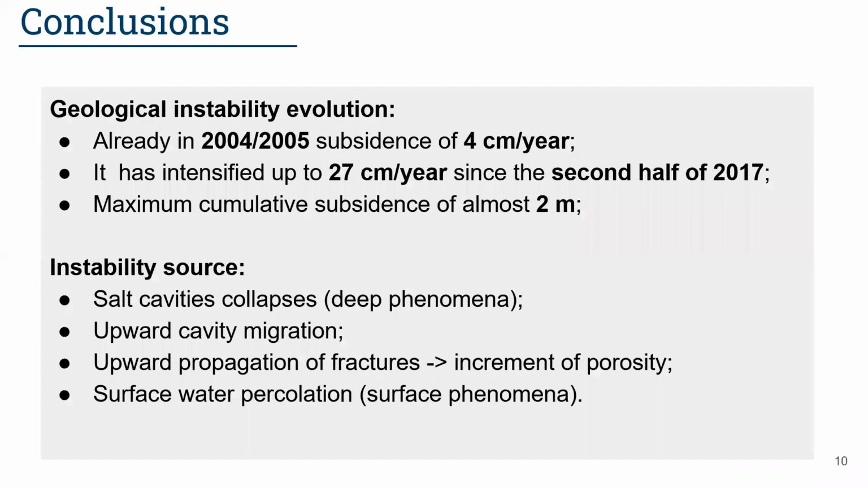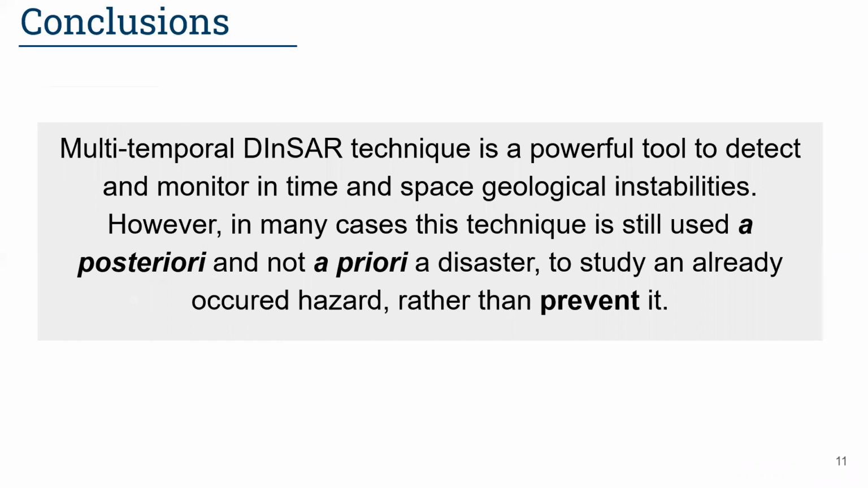To conclude, in our study, we successfully tracked the geological instability evolution almost from its onset, and by integrating our displacement observations with numerical models, we were able to obtain an insight about the likely source and its temporal evolution. As a general conclusion, the application of the multi-temporal DInSAR technique is a really powerful tool to detect and monitor geological instability, especially in mining areas.